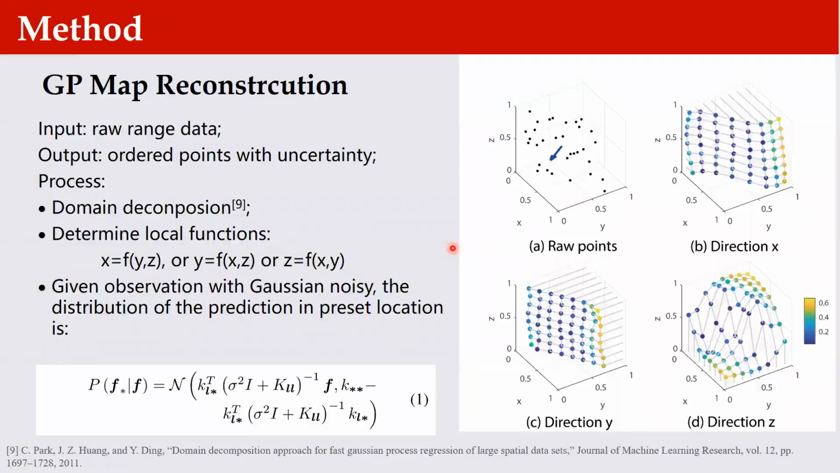The core idea of our method is the GP map reconstruction. We use spatial GP to reconstruct local surfaces from noisy range observations. The input of this process is the raw range data, and the output is the reconstructed map, which is ordered points with uncertainty.